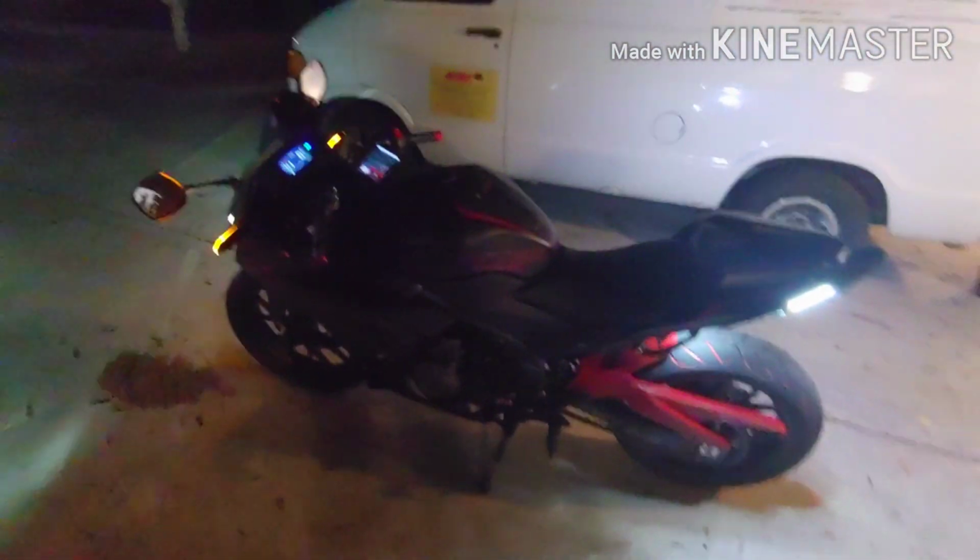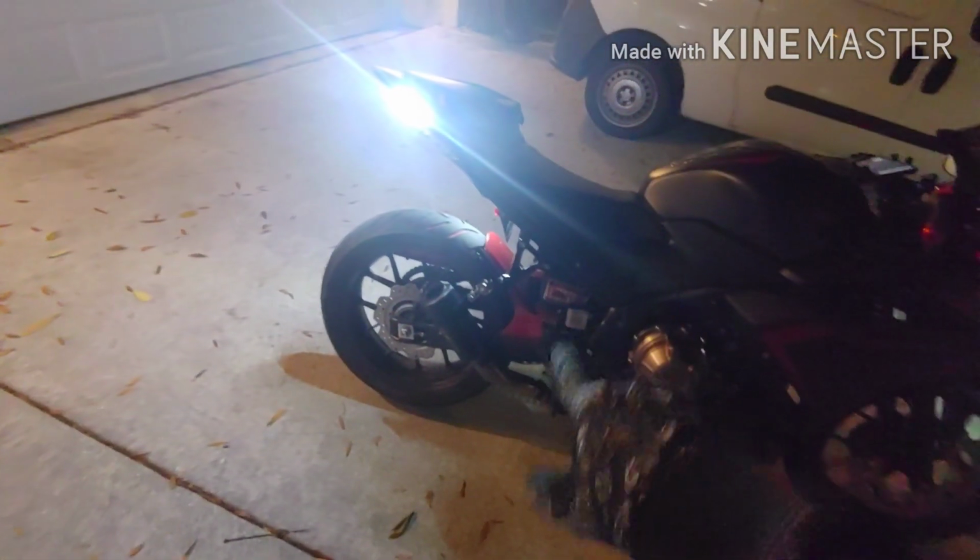See this thing, how it looks at night with the lights on and stuff. Hopefully this thing is still recording. Yep. Alright, so that's how it looks at night. You can see the light from the license plate shows it. Those big yellow LEDs I want to get rid of.